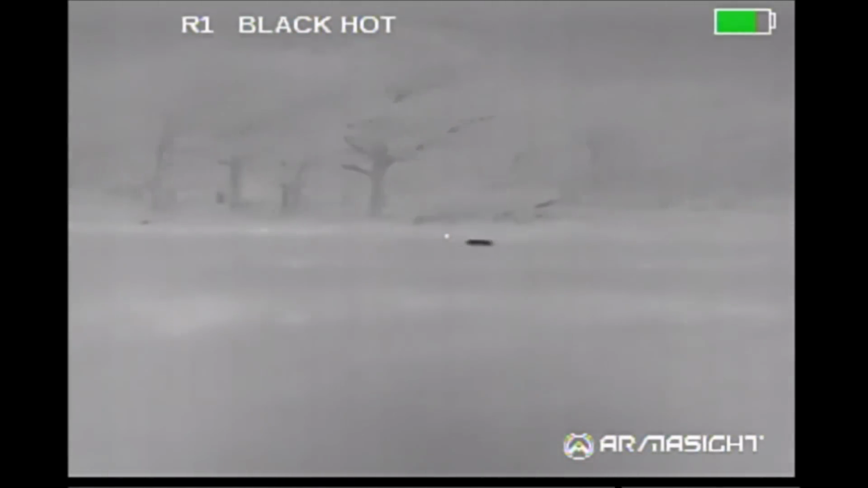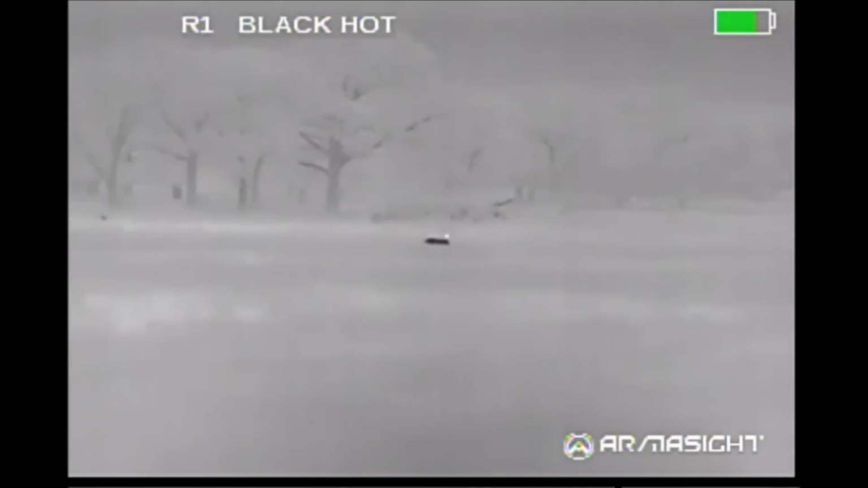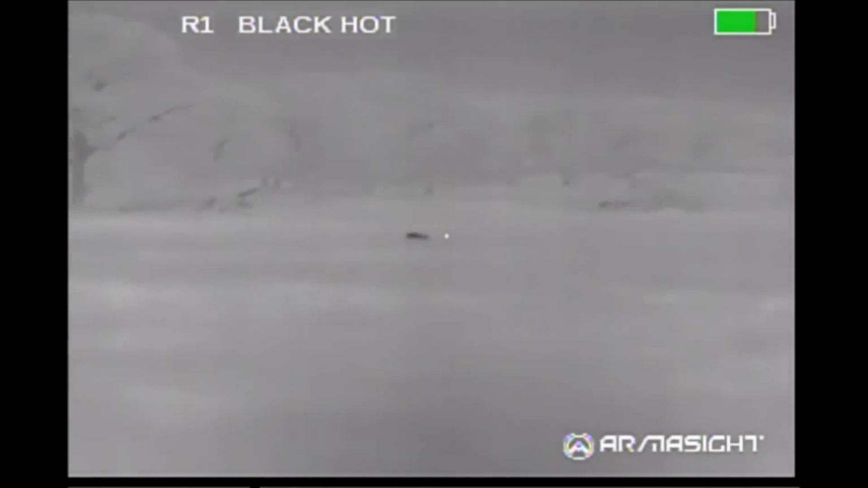Seems like just about everywhere we looked, there were hogs. And they just kept appearing. One further out to the right. I'm sorry, to the left. That's the one you shot. That's yours. Oh, he's running now. Oh, where'd he go? He disappeared in the grass when he ran. There he is.